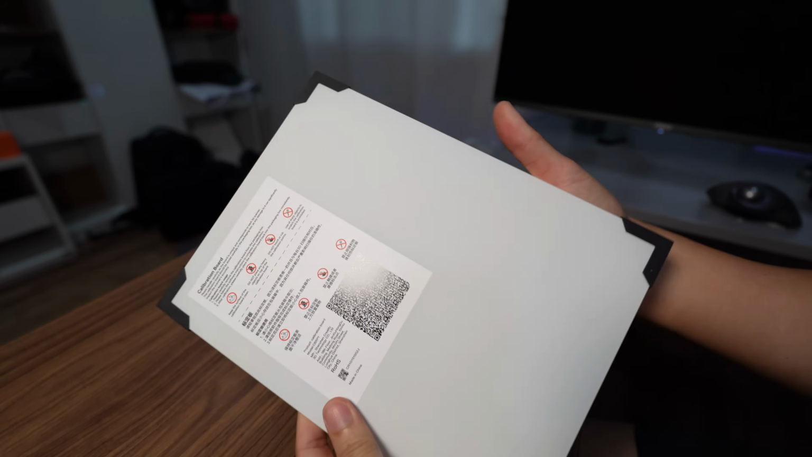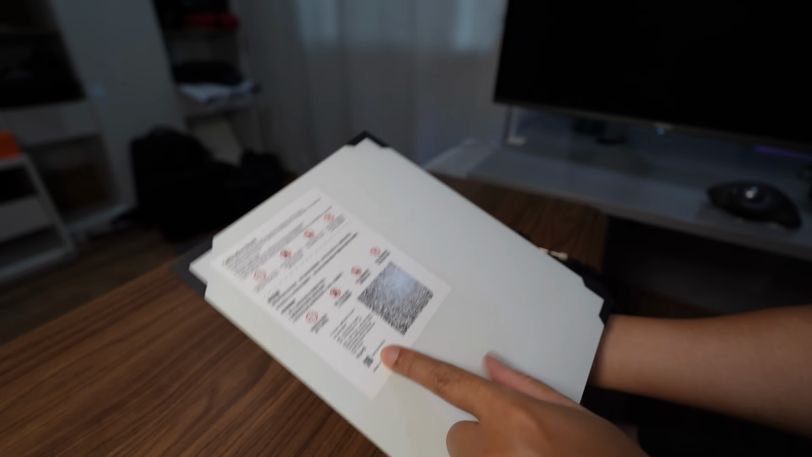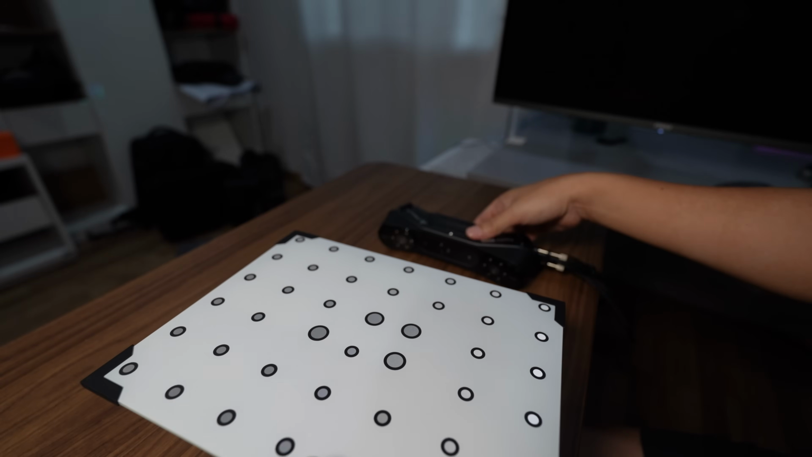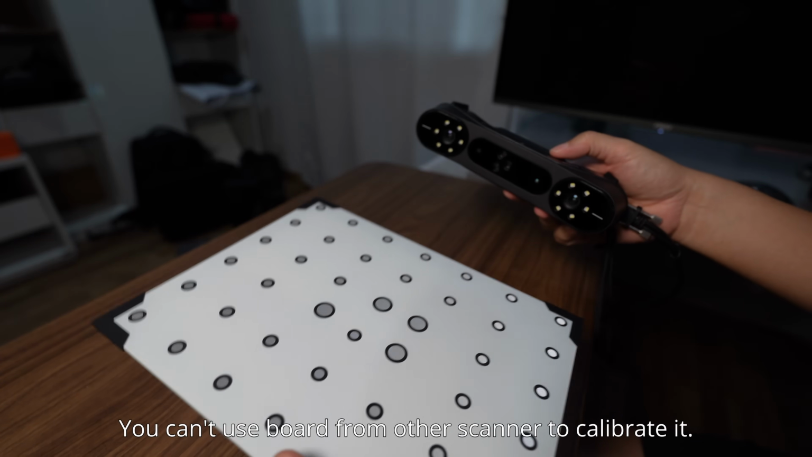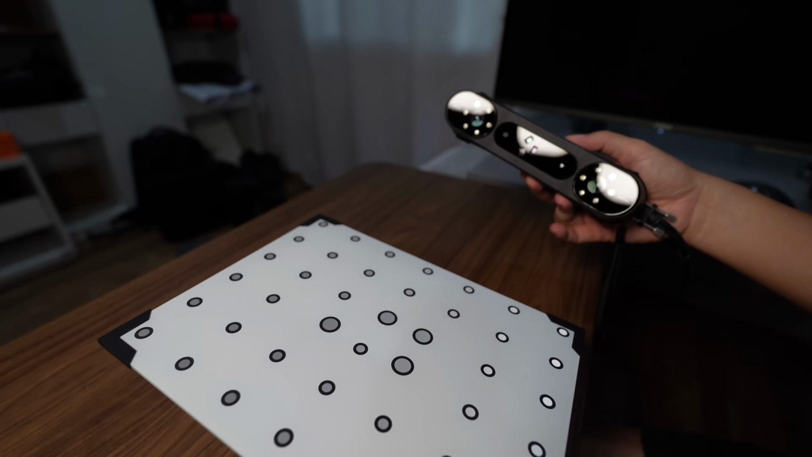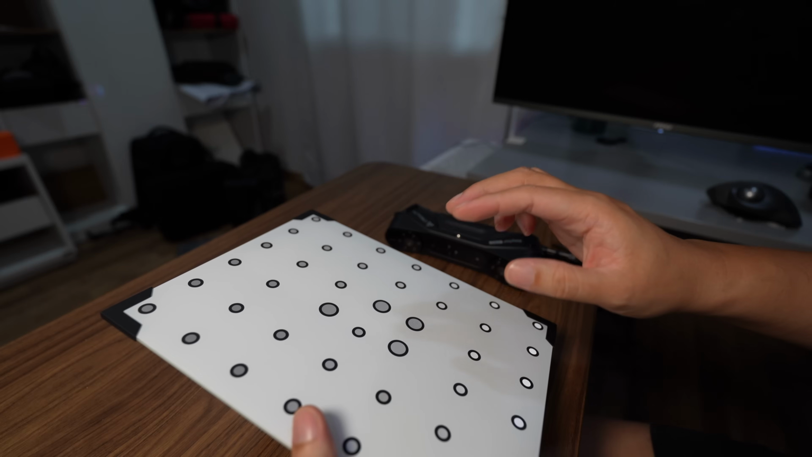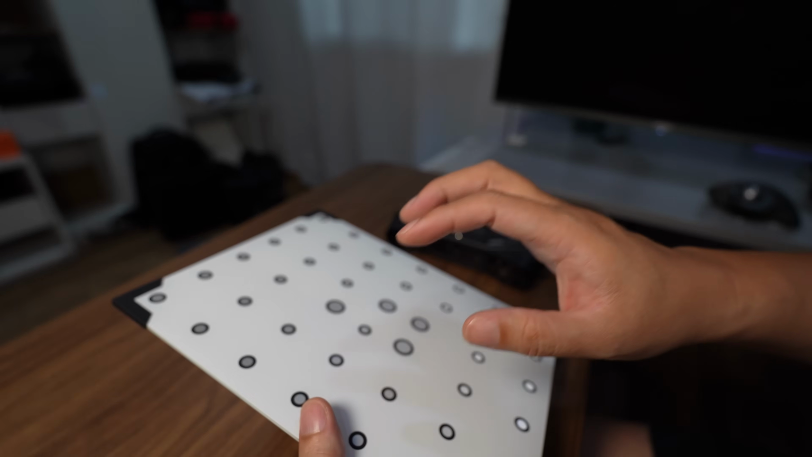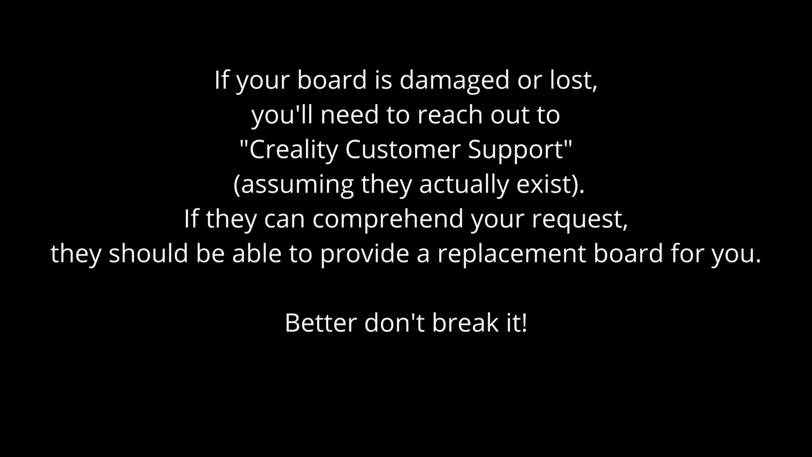If you flip to the back of the board, you will see that it has a QR code and a serial number. This board is made to be paired with your scanner, so if it breaks or you lose it, you cannot use a replacement calibration board to calibrate the 3D scanner. So if you break it, I'm not sure if Creality can supply you with a new calibration board.